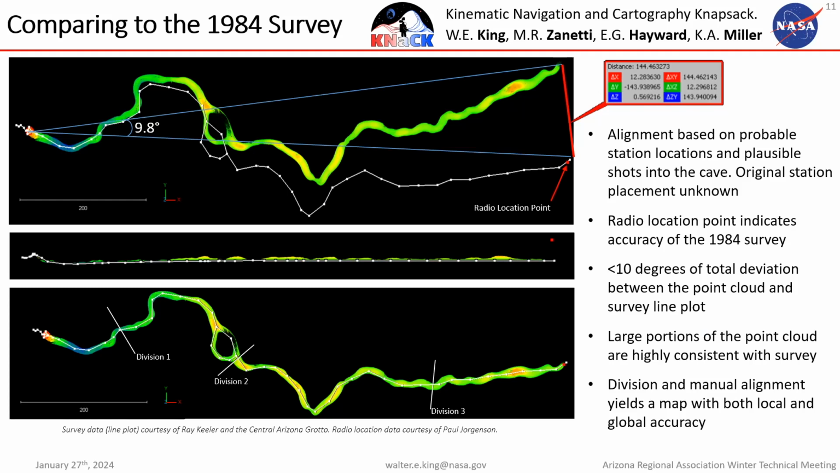First, in the vertical direction, the LiDAR scan was extremely accurate. We never saw a deviation more than about a half meter from the 1980 survey, which is interesting. And the other thing is, I found that if I divide up the point cloud in 3 places, and then just ever so slightly translate and rotate those sections, the point cloud will line up very well with the line plot. All of the survey stations and all of the shots will be within the bounds of the point cloud. And so what that suggests is that there are portions of the point cloud that are highly consistent with the original survey of the cave.